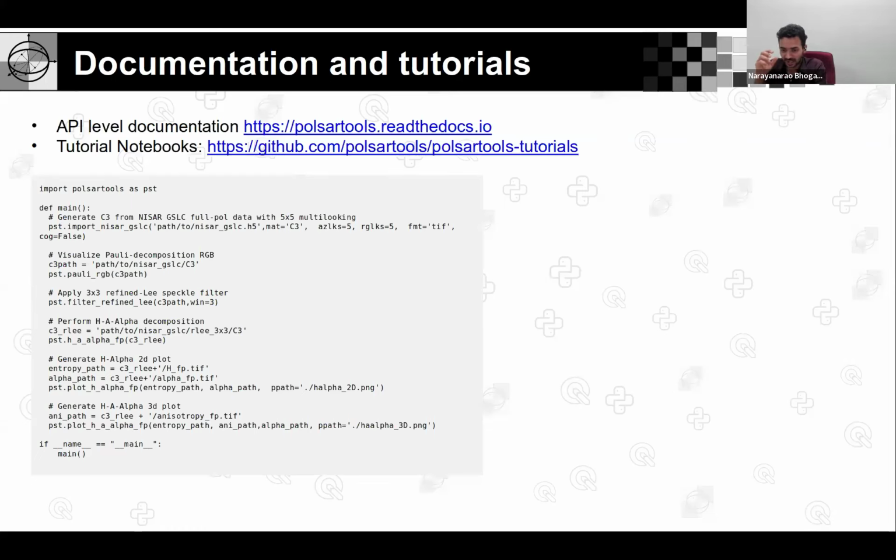So we put in an equal amount of time. It is one of the challenging tasks for us to create properly structured documentation for all the functions, because we currently have more than 100 unique functions.